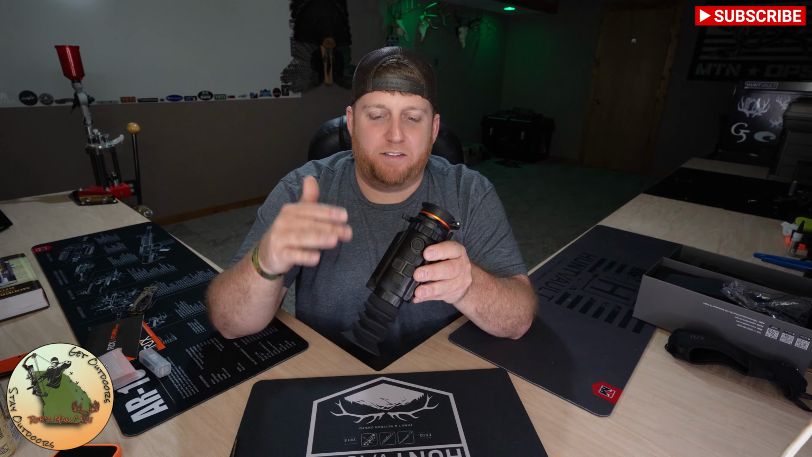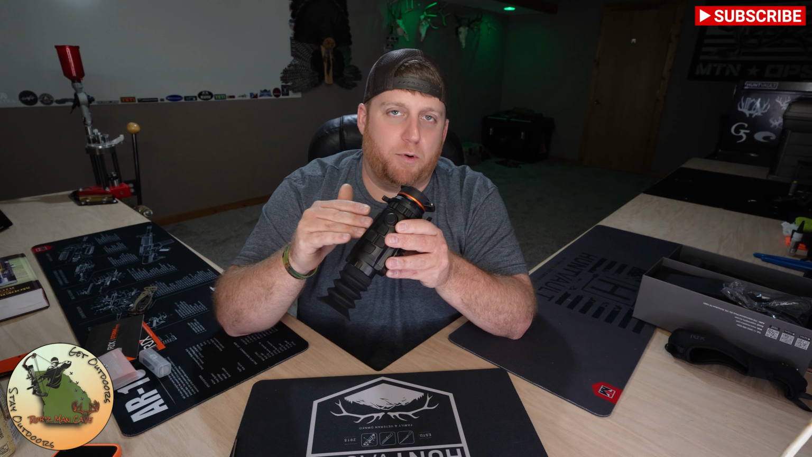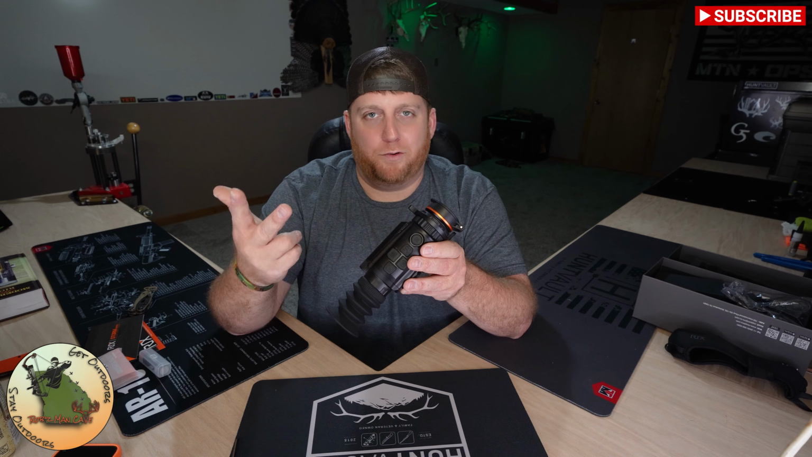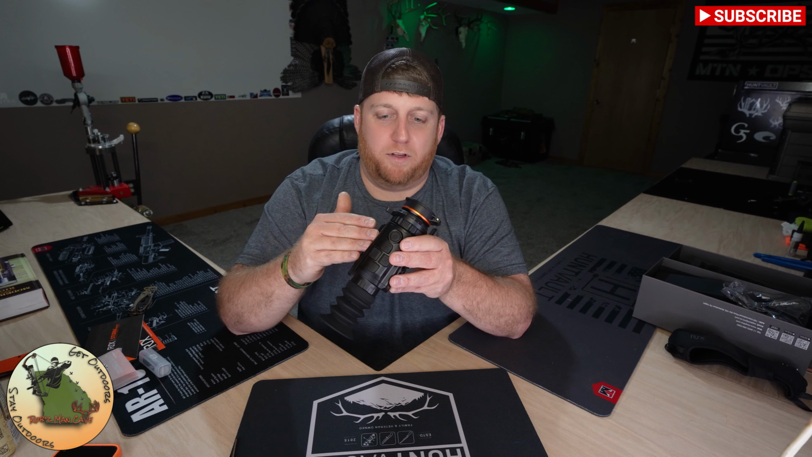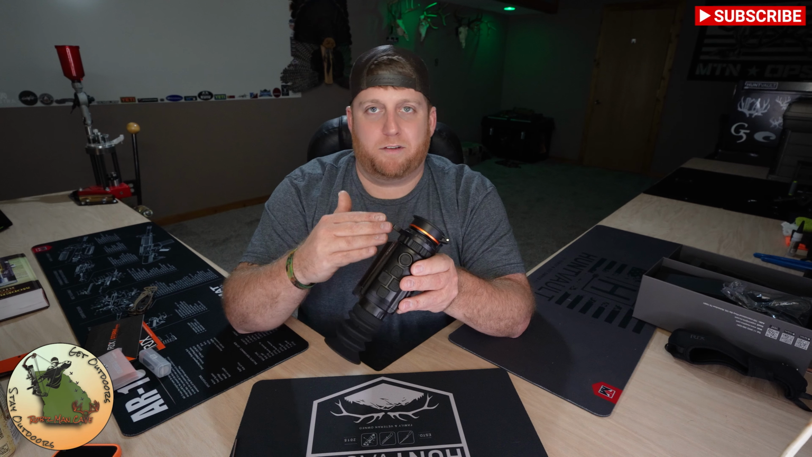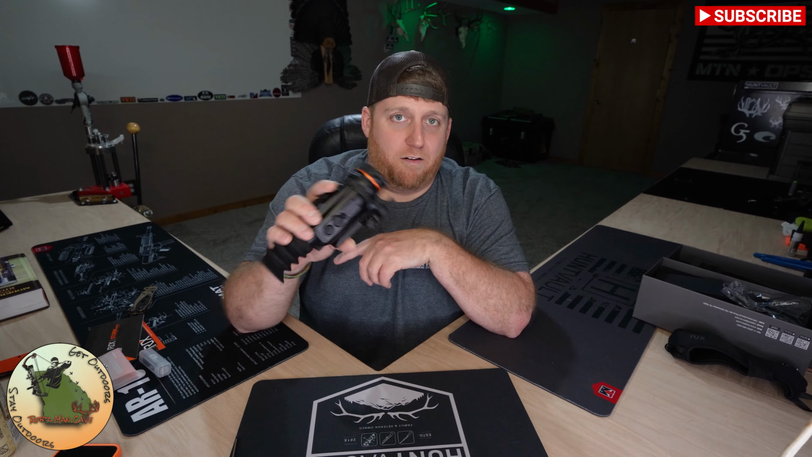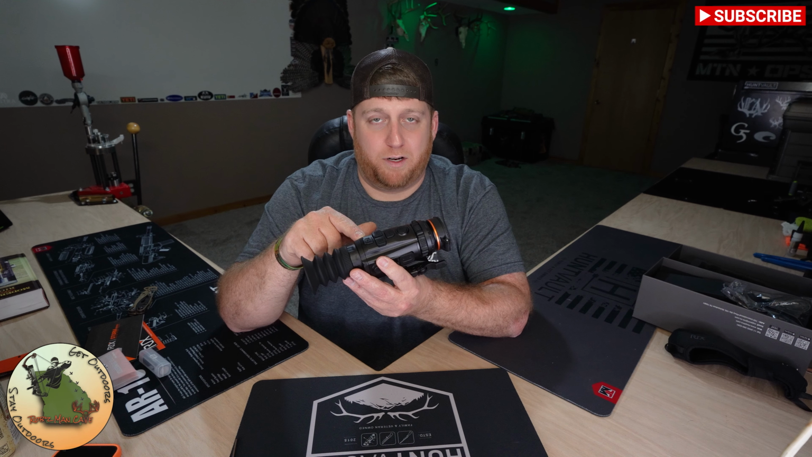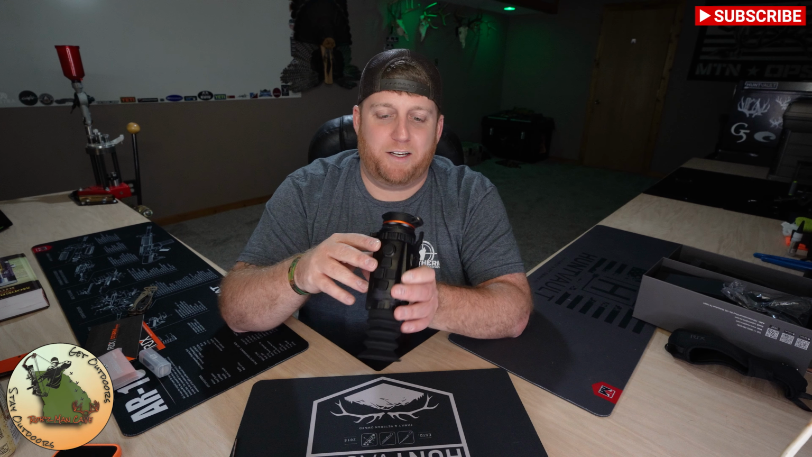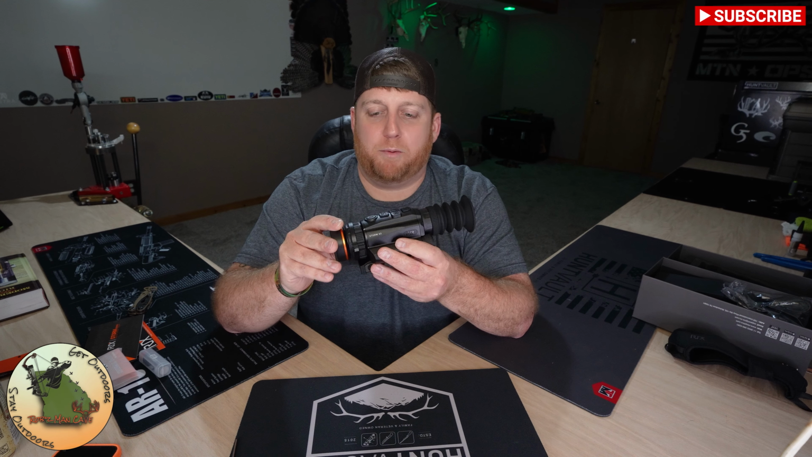So one of the bigger things, and I've mentioned this a couple times before, but you do have the ability to store multiple profiles. So for example, say you've got a 223, 6.5 Grendel, and a 224 Valkyrie. You can put this on each one of those guns, save it into a separate profile, and if you want to switch this gun from your 6.5 Grendel to your 5.56, then you just take it off, put it on there, switch to the correct profile, and you should be good to go. I do recommend checking your zero to make sure that it is still on, but you should be extremely close.